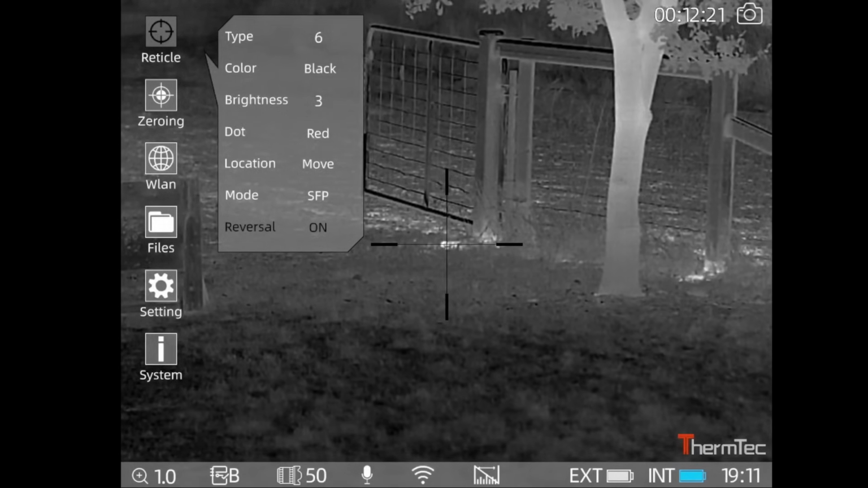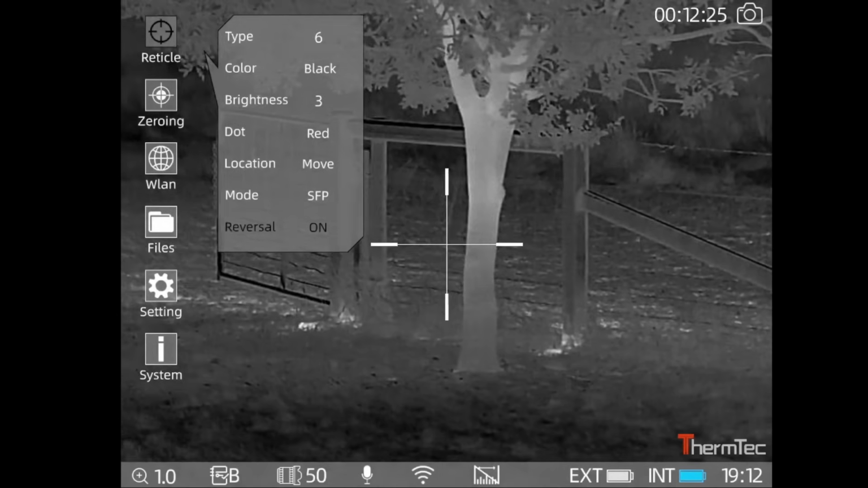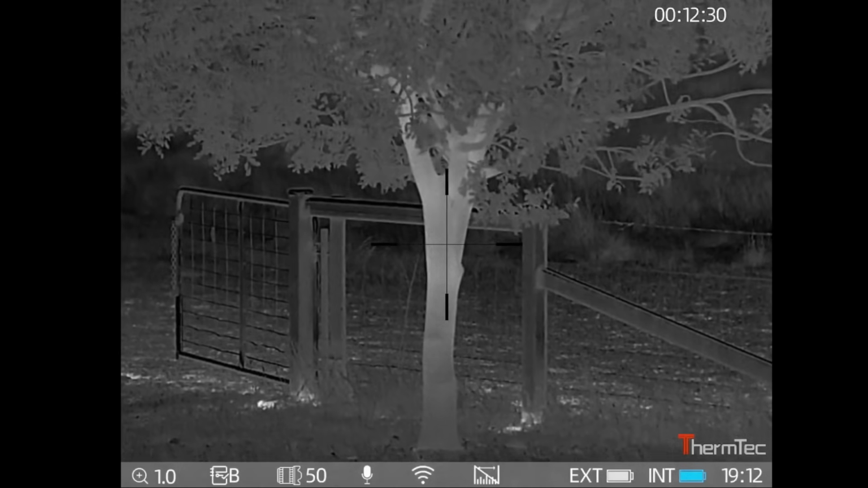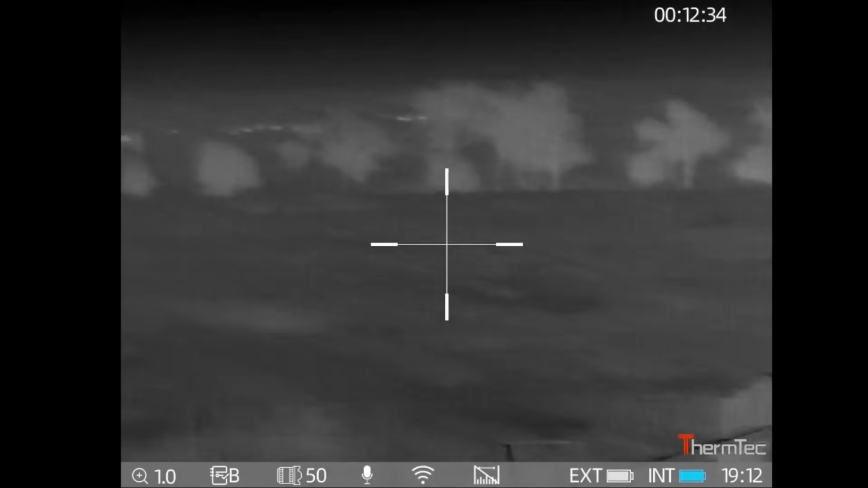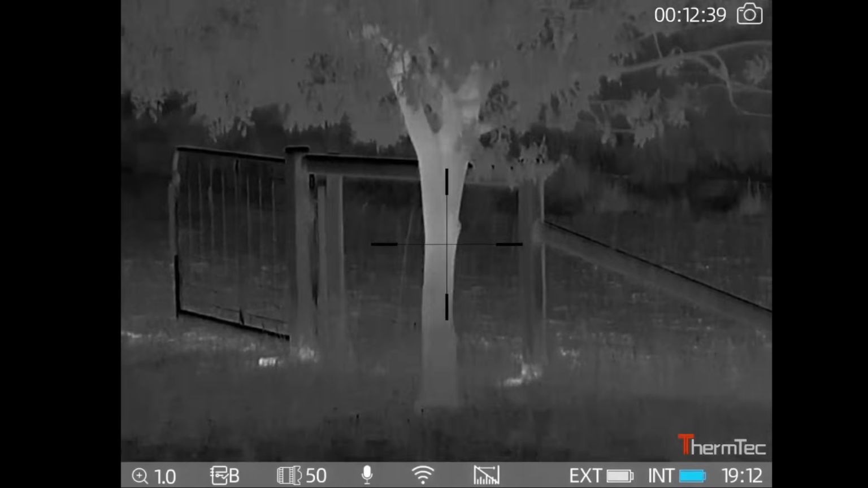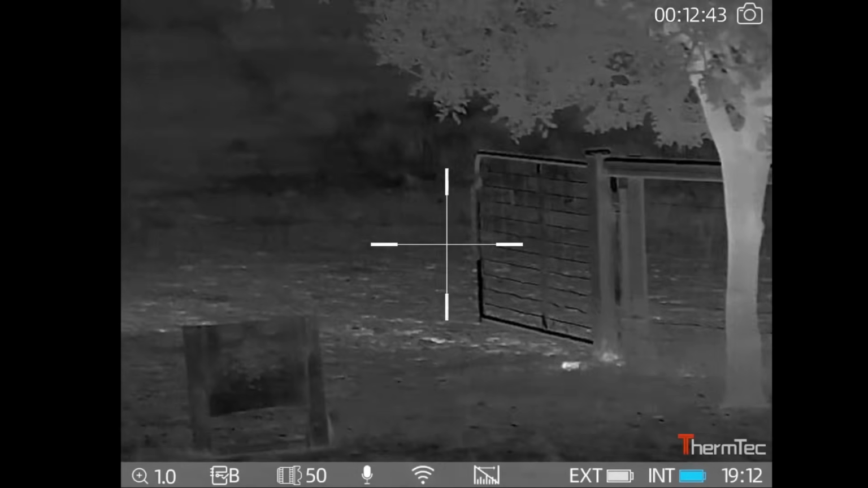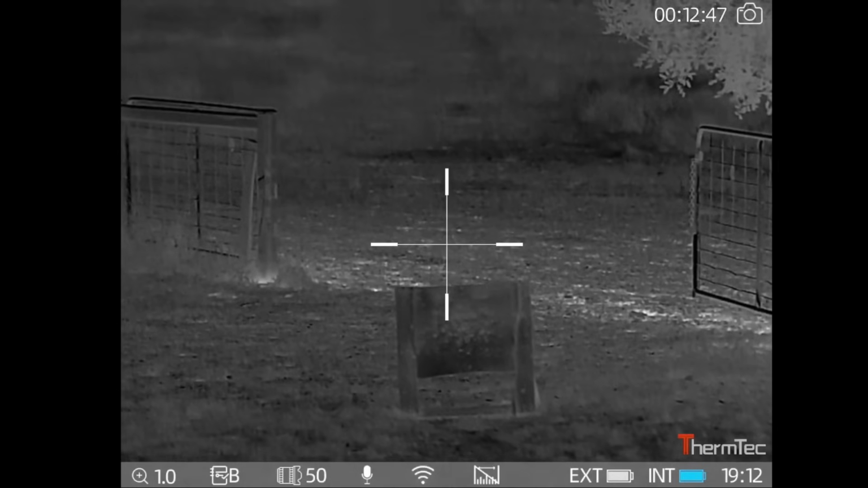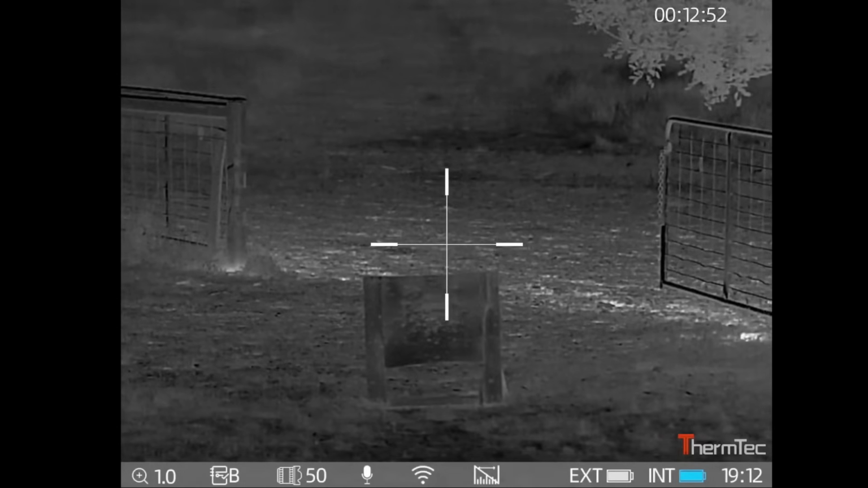it actually makes it a black crosshair, and if I'm shooting at rabbits or something really nice and fine, I can see that really nice fine black crosshair, and it changes your contrast. So when it's not on something hot, the crosshair is white, stands out really good, and as soon as it's on the target, it goes to black. And I really like that, especially on fine work like doing varminting on small rabbits or even mice and things like that. It's really handy.